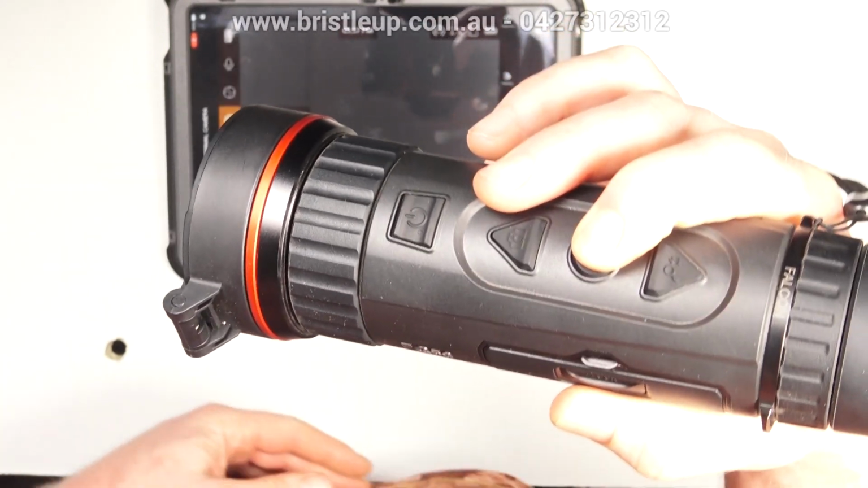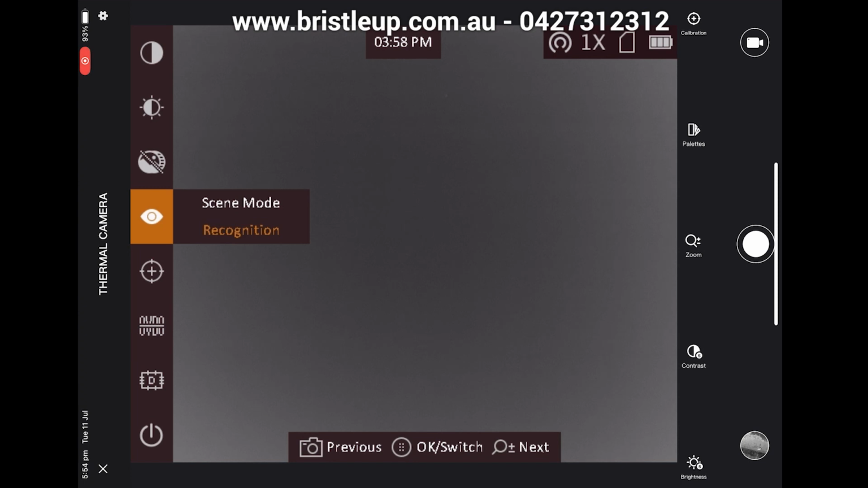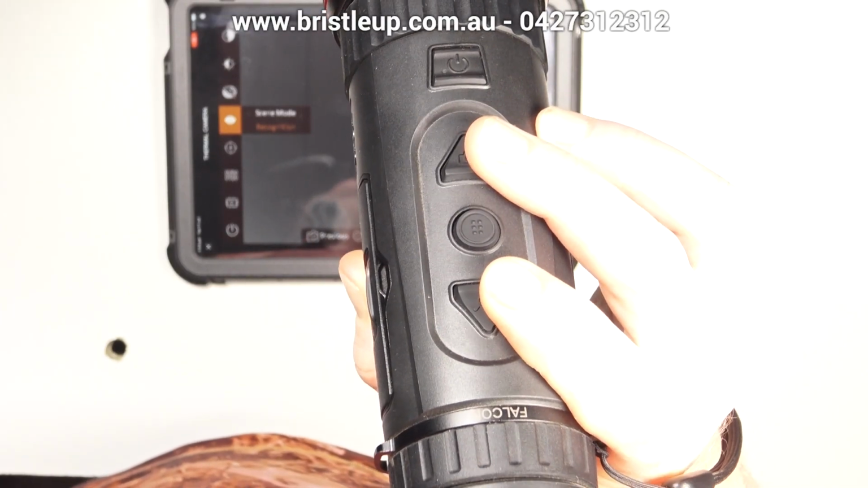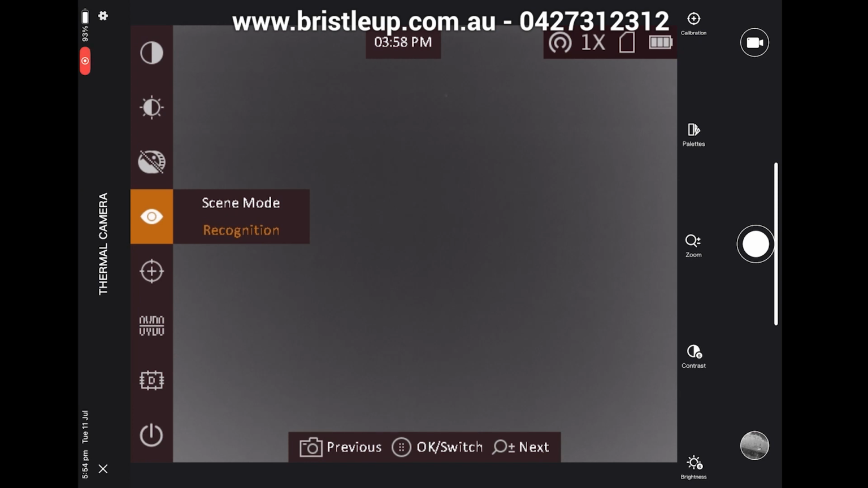Let's press our center button there now, our palette button, to bring up the menu. Now some of these might be different on your device, but we'll use our arrow keys now, these two buttons here, to go up and down and scroll through our menu. So scene mode, that's just the different options that Hikmicro offers to display the image. So you can have a play with that and see what you like. Recognition is the best one for hunting, in my opinion. And then image calibration.